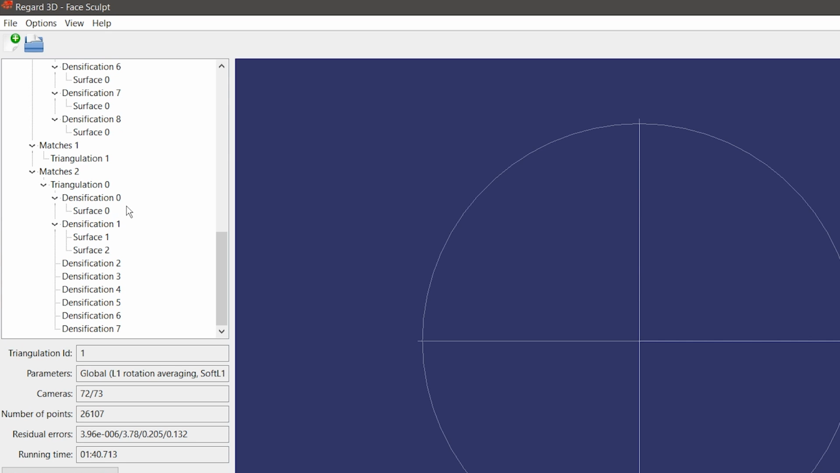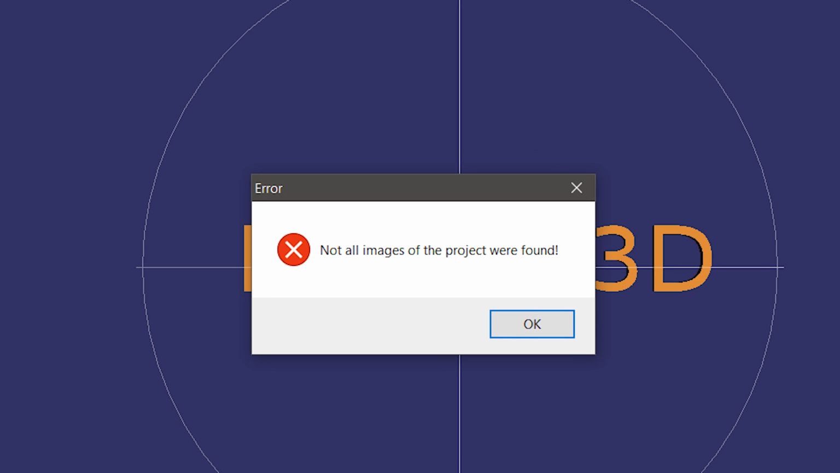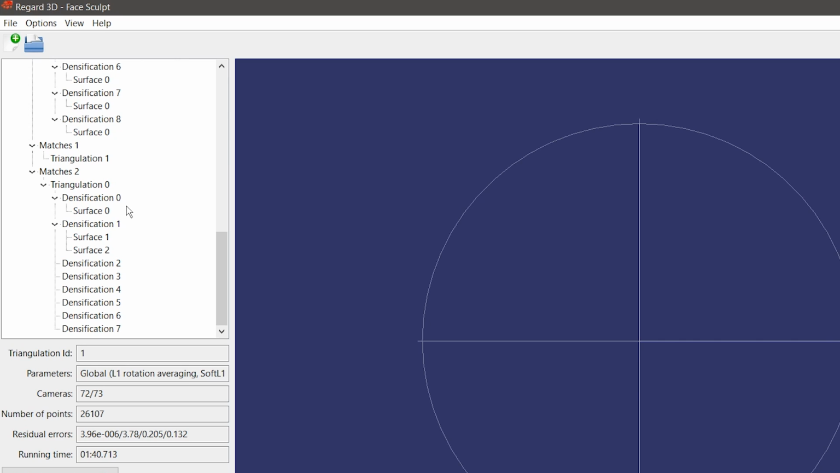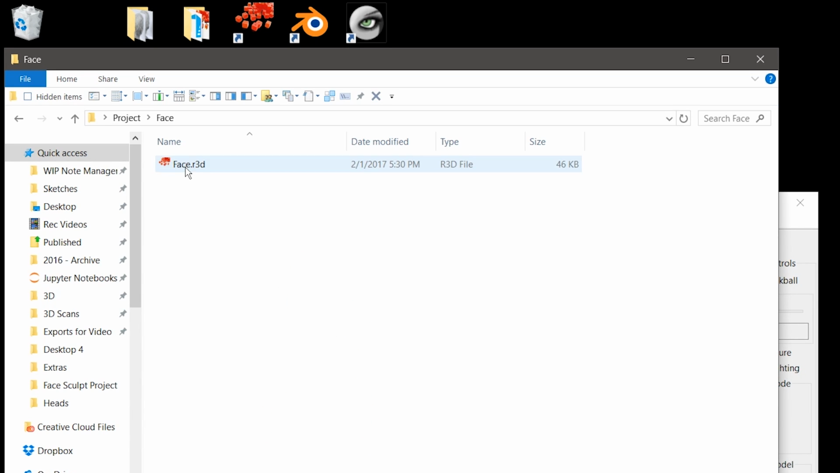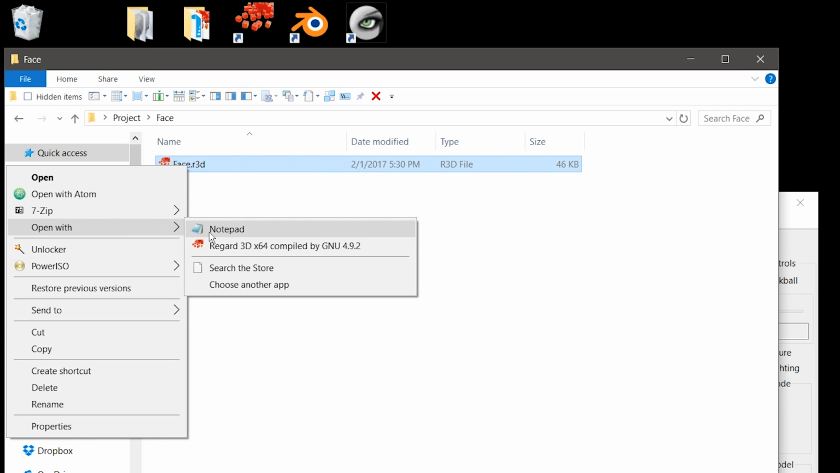Now, if you saved your file and when you tried to open it you got an error, that's probably because you moved your images. So never move any images that you loaded into the project, or even rename the folder or anything, because if you do, that's going to give you an error. You can fix this if, for example, I go into project here, face, and open this with Notepad.